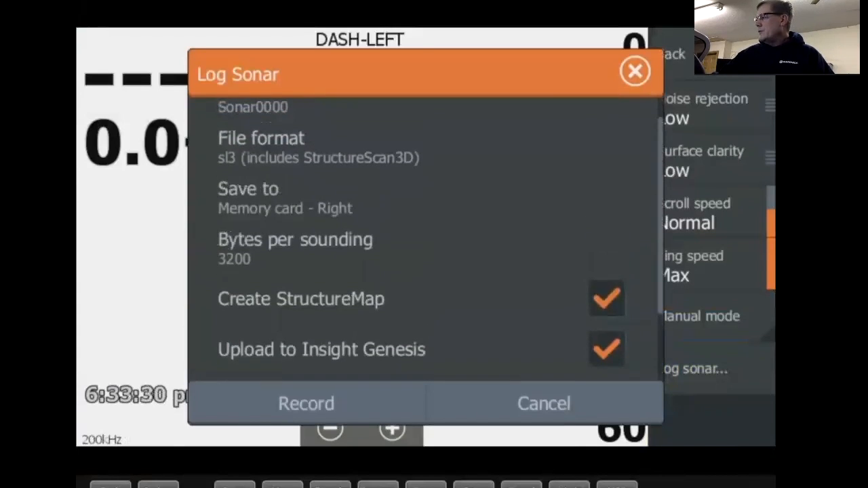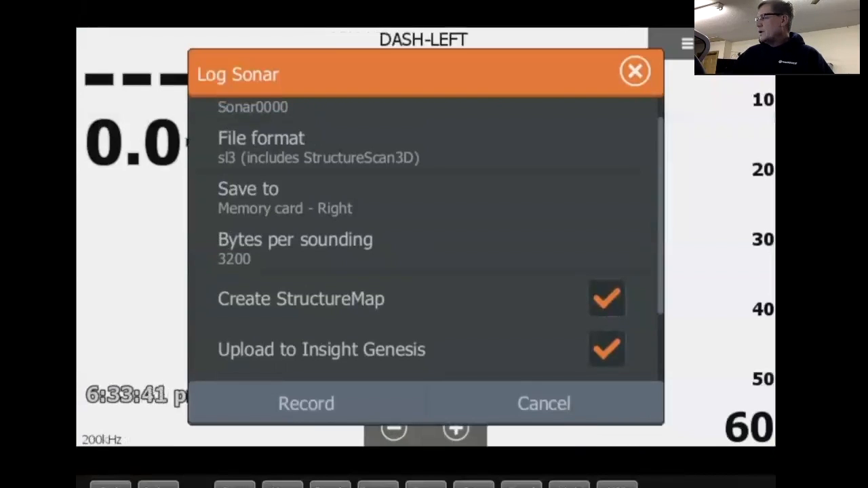You can create a structure map on your unit, and I'll show you where that is a little bit later. I'm not going to go into detail on that. Doc Sampson's got some good information on his website on how to use structure map and how to create it. It goes into great detail. Again, I would recommend going there to get more information. There's just not enough time to go through all this stuff.